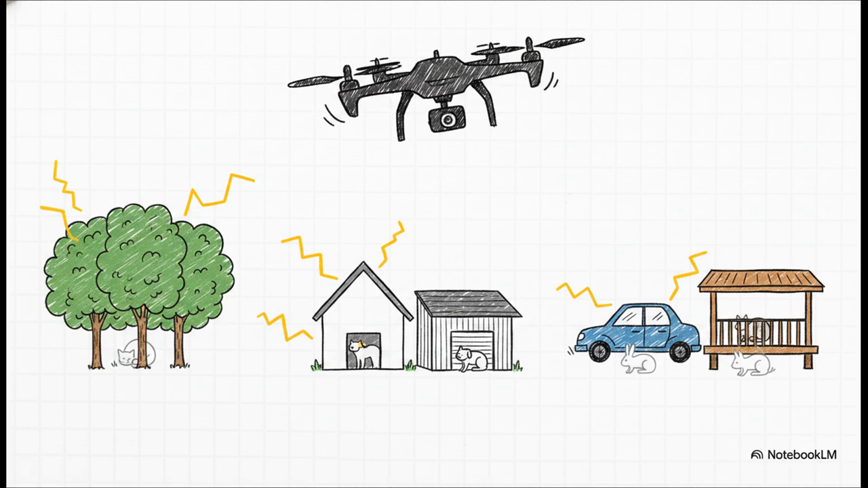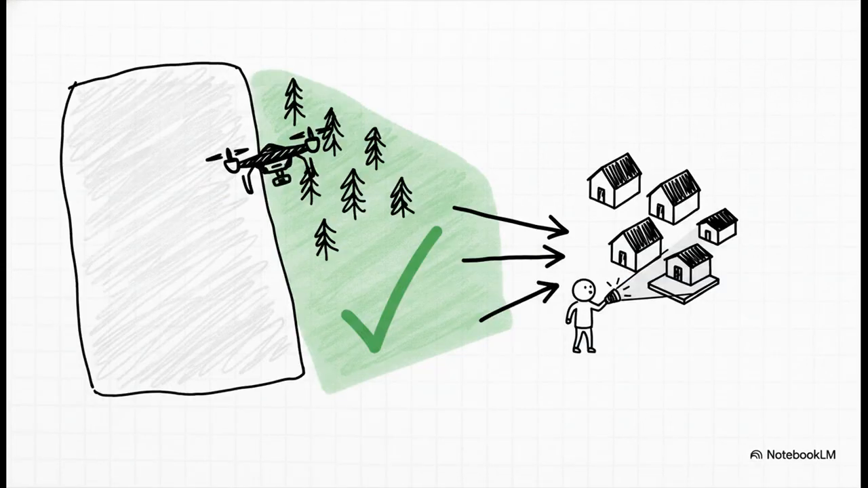If your pet is hiding under a deck or a car, the drone won't see them. Even a junkyard or an area with a lot of debris can make it almost impossible to spot one little heat signature among all the clutter. But wait, here's where it gets interesting. Even if the drone doesn't find your pet, the search can still be a massive win.